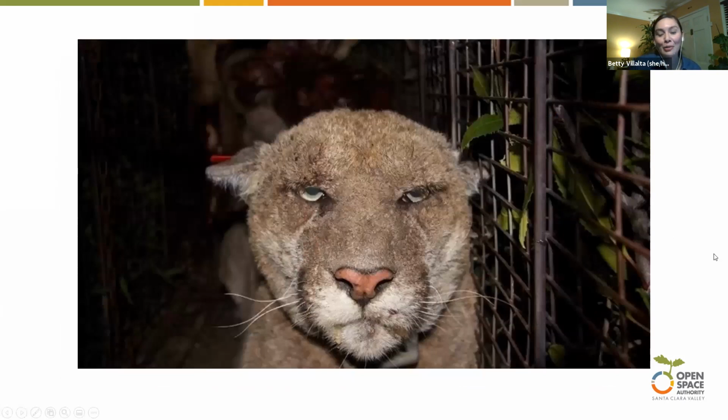So that is what really got me motivated and just really excited about trail cameras. Another good thing was, P-22 is living in Griffith Park, but because of trail cameras, they were able to see that he was not doing so well and that he was ill. And one of the reasons that he was sick is because of rodenticide.